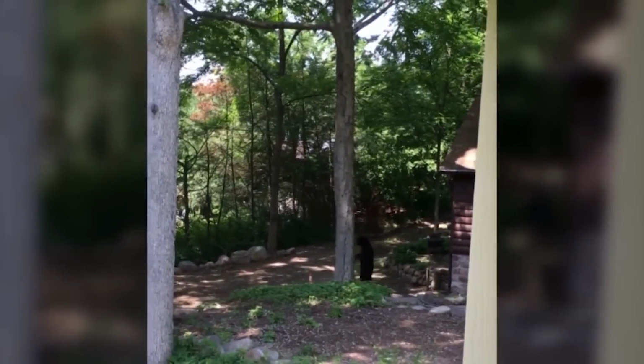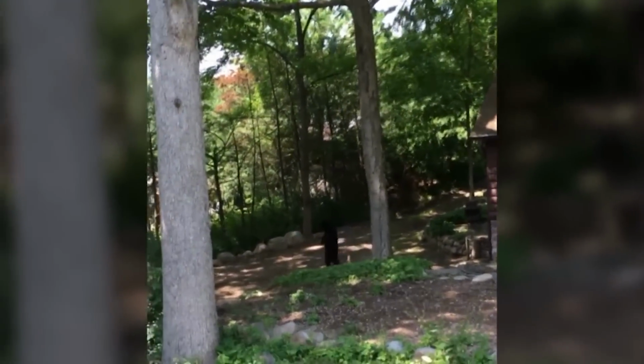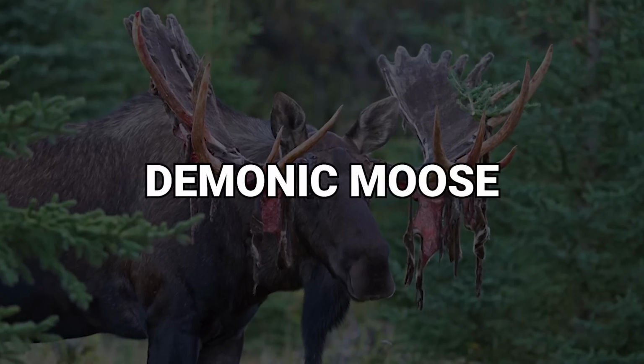On the other hand, it could also be a skinny bear who hasn't had a healthy meal in the past few days. Because we can't conclude if this is a humanoid creature or not, it leaves room for different conspiracy theories. Number 6. Demonic moose.